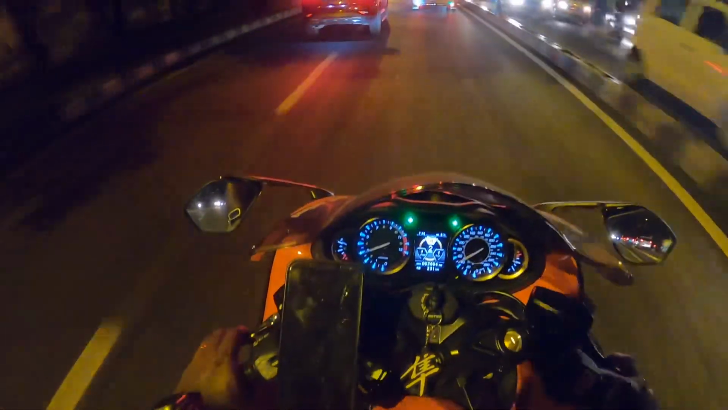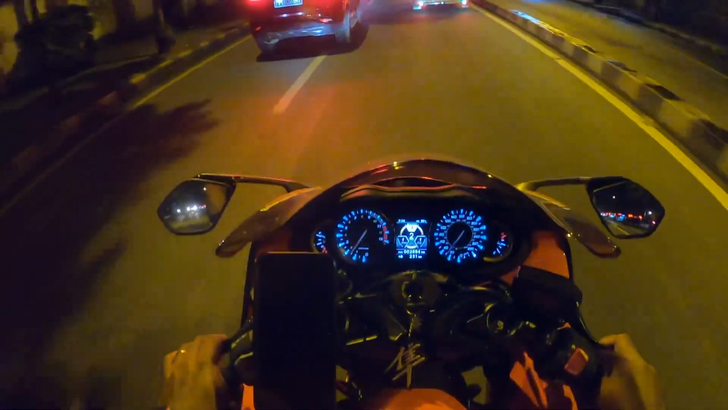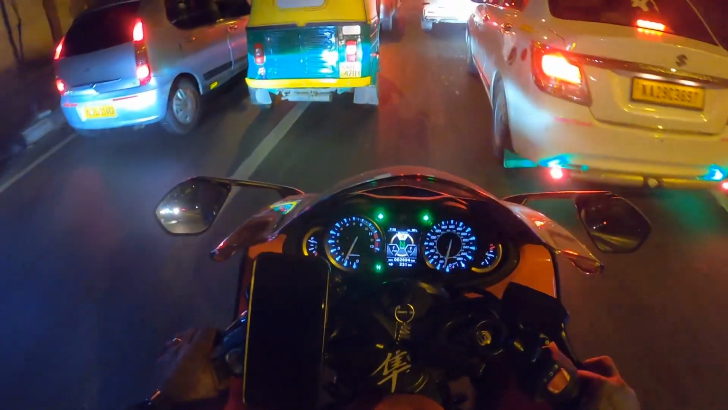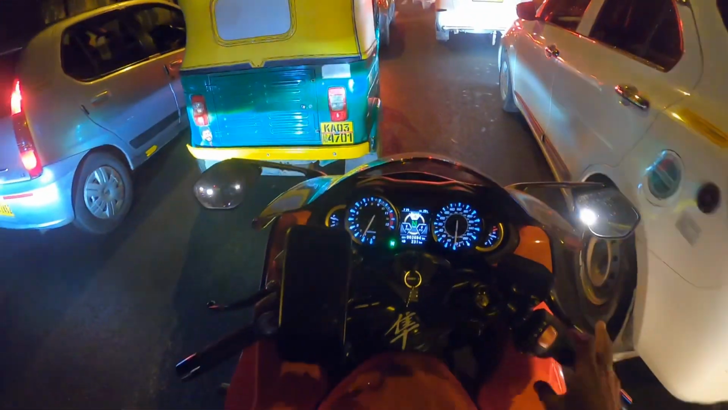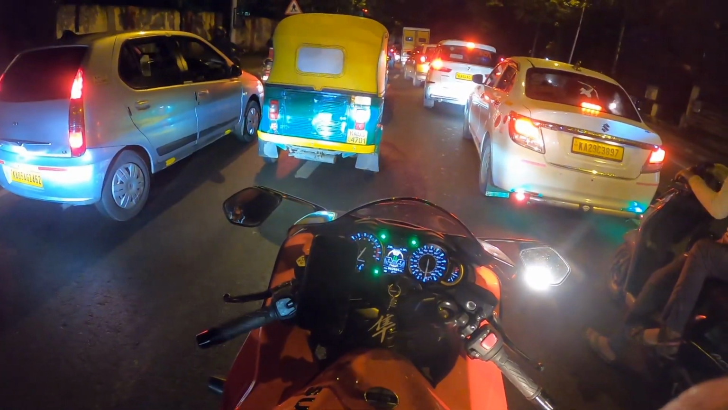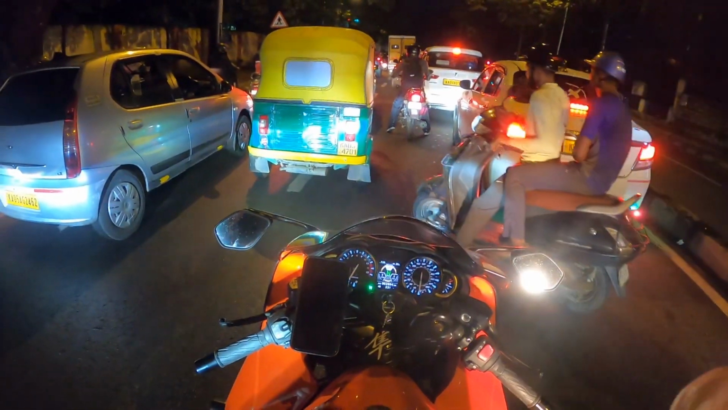Okay. The bike is in too much. I think I need to reset this. Unless the camera comes a little closer, it will not do justice. So let me see what to do. I think I can only pull this maximum so much. This is the maximum I'm able to pull. Okay, it's green light now.